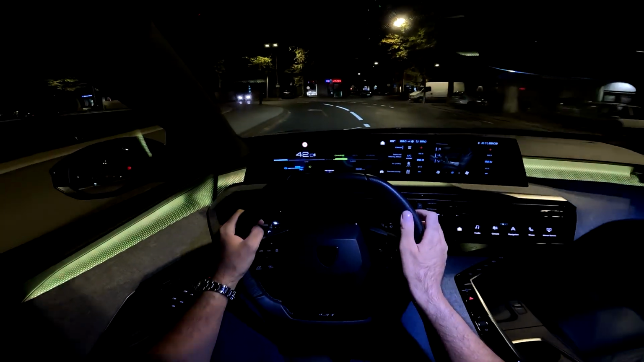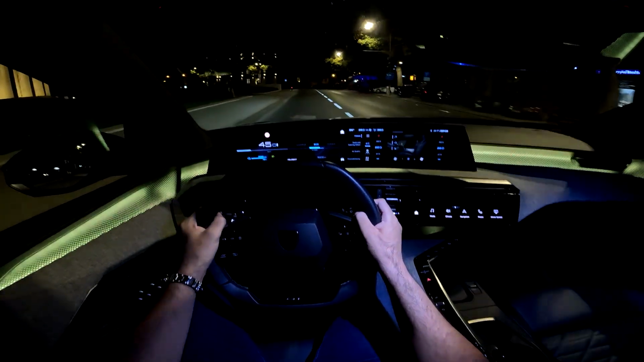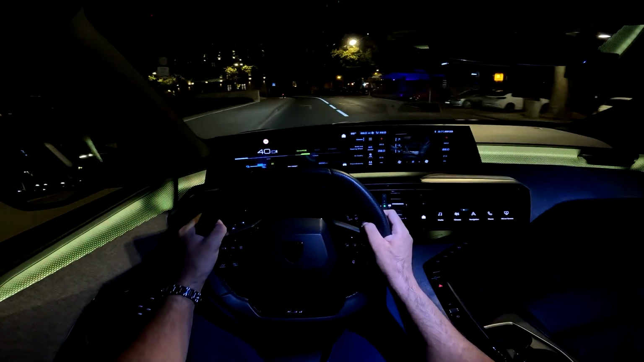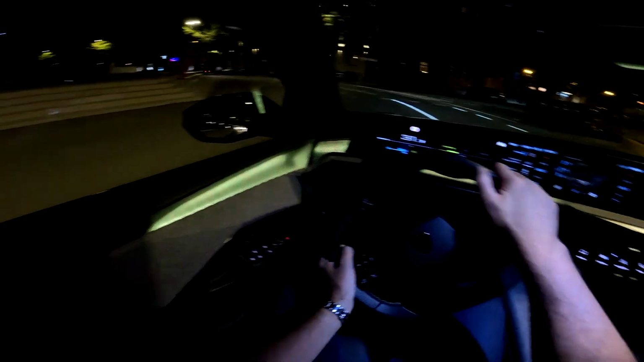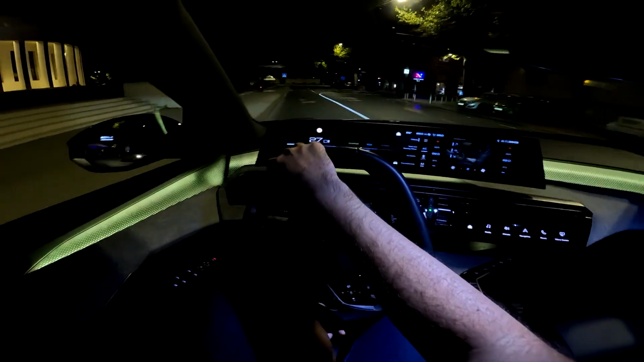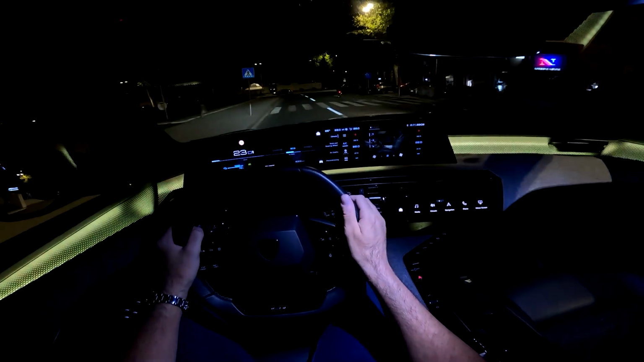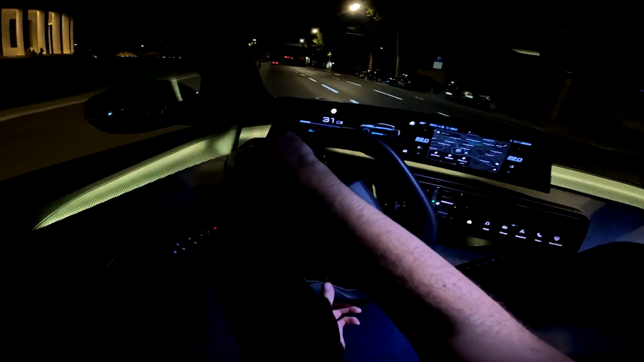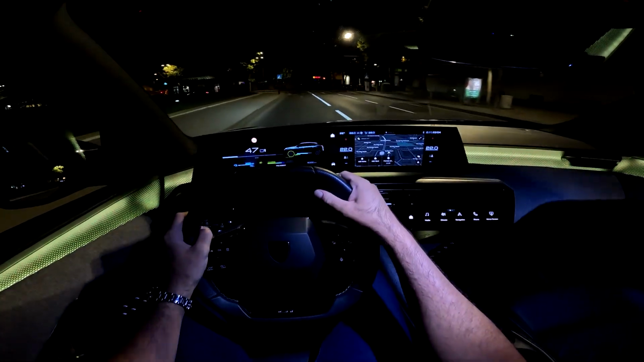It feels so good here in corners. Look at this. Very good. Let's do another lap. This is a cool view with energy flow.